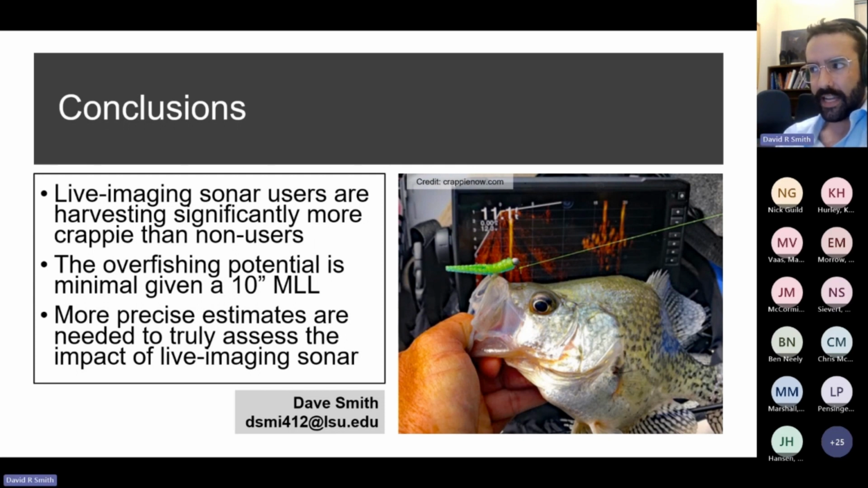We did this study on 10 different reservoirs that the TPWD had their traditional creel survey set up on. The amount of effort that goes into targeting crappie on some of those other Texas reservoirs is not as high.